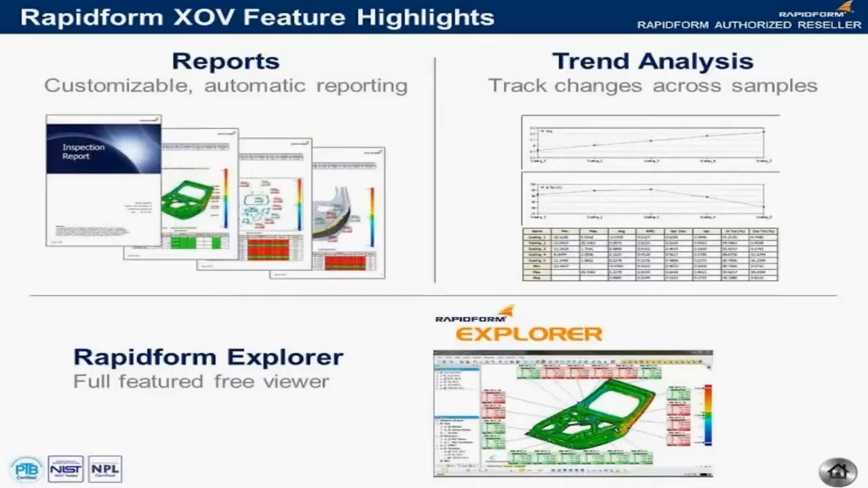And of course, as I mentioned earlier, there's also Rapidform Explorer, our full-featured free viewer that anyone can download from rapidform.com. And it will open and display entire inspection projects with the history tree. So your colleagues can see all the inspection results. They can even generate their own reports and take additional measurements on the part using the free application.